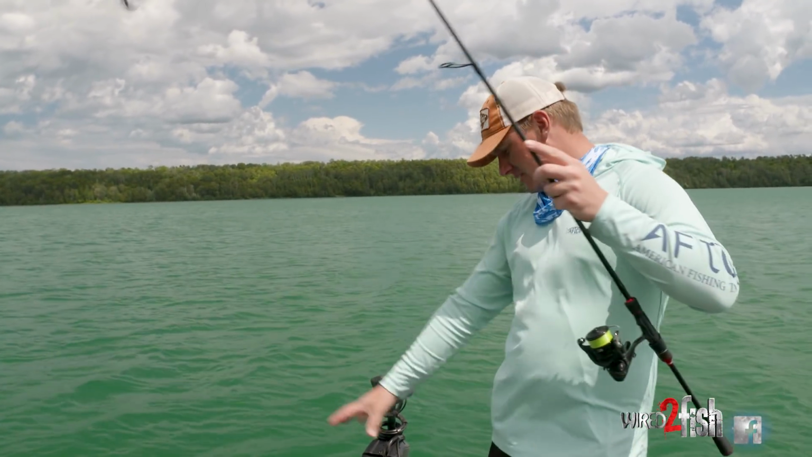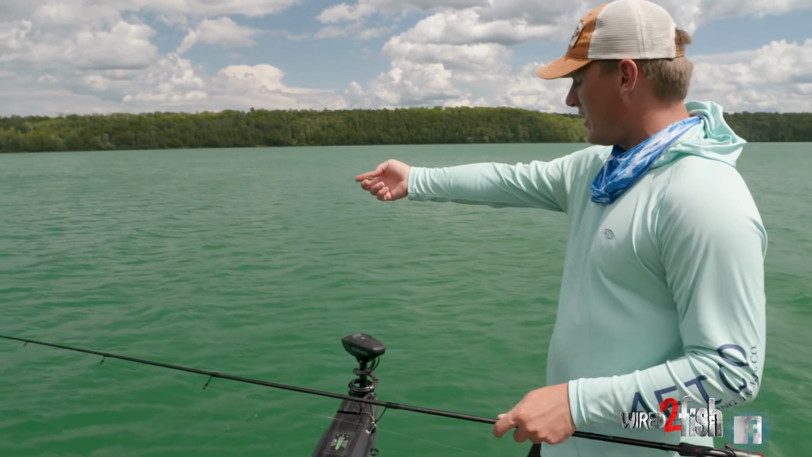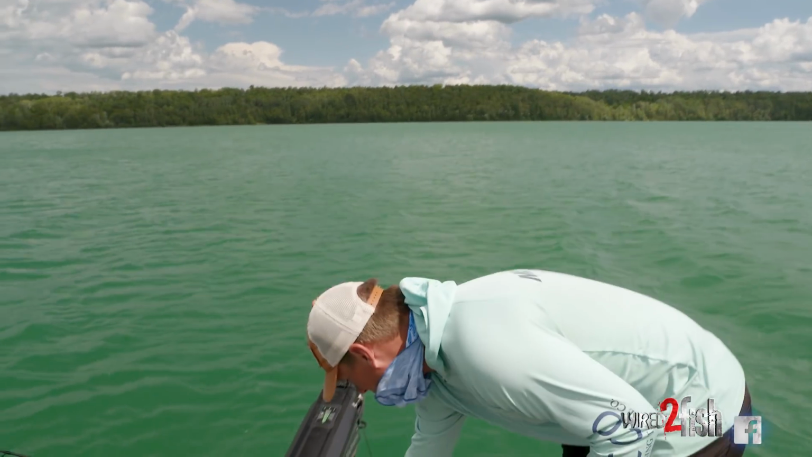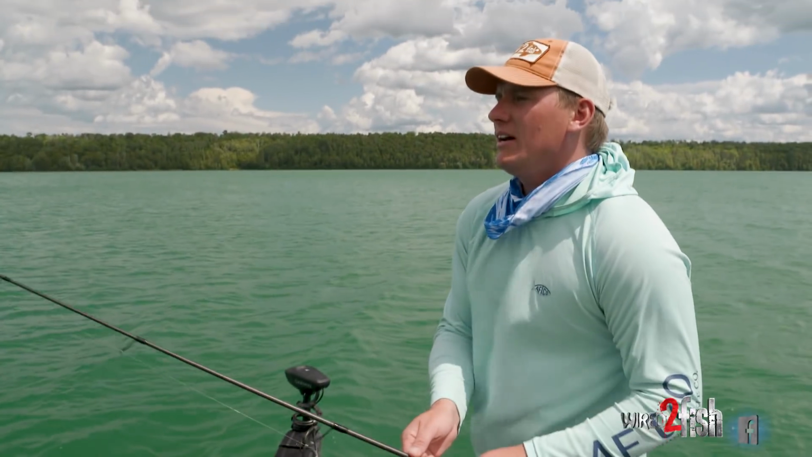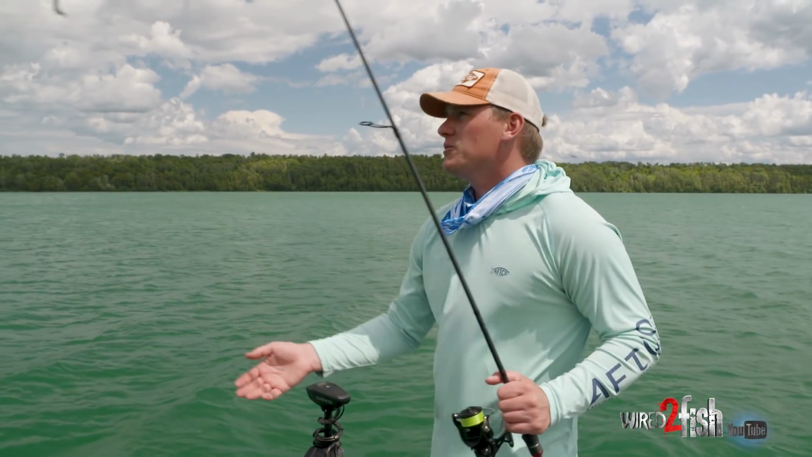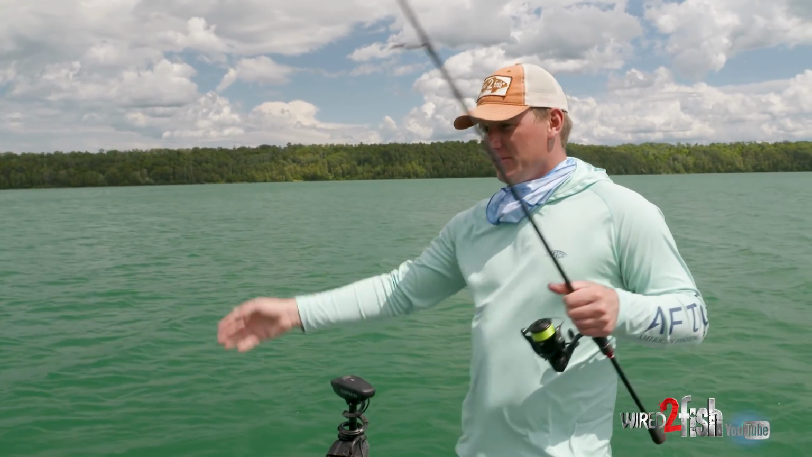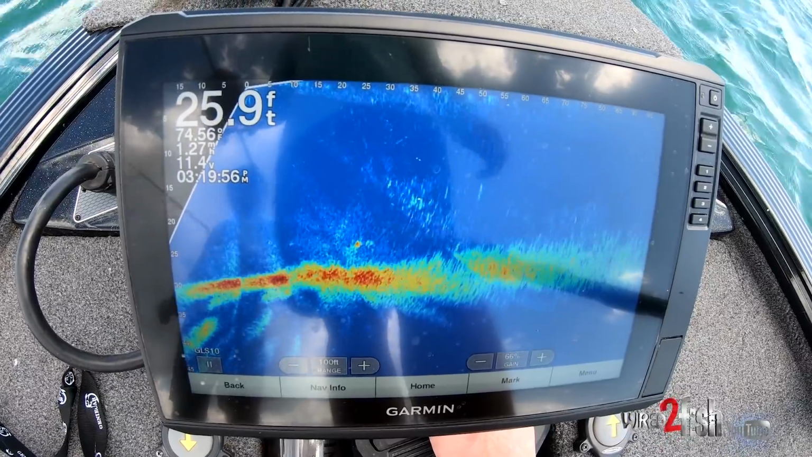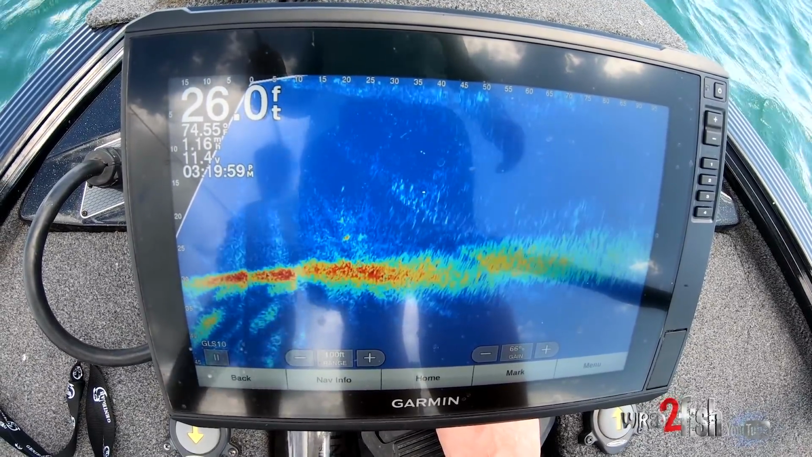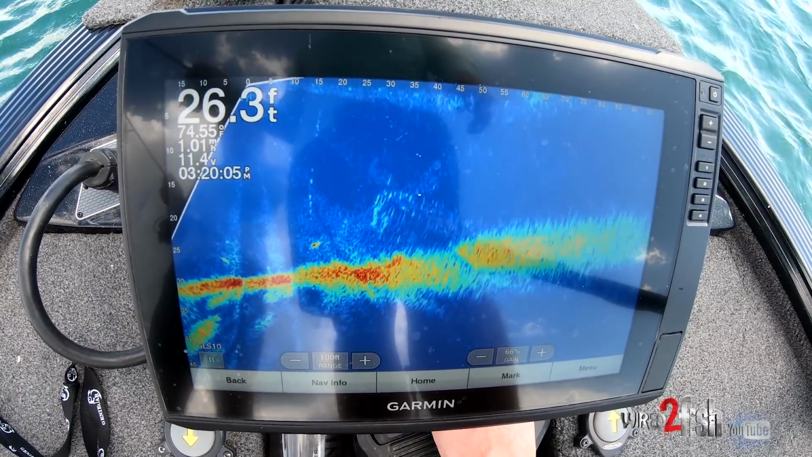I noticed on my electronics that I'm seeing fish, and when I drop my drop shot, it's much lower than the fish are. I'm like, well, it doesn't seem like that should be the case, but it just is. So I lengthened up my drop shot a lot, and now when that thing gets sent down there, I'm putting it smack dab in front of their face. It's clear water, they can see it, and I'm making very accurate casts to them.